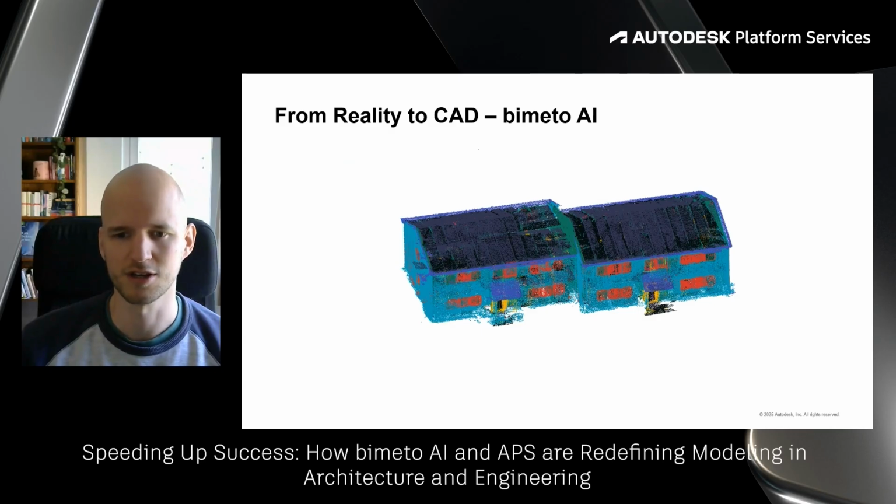Next, our AI process identifies relevant architectural elements within the clean point cloud. This includes elements like walls, floors, ceilings, windows and doors, beams, columns, and stairs. As you can see, this AI's sophisticated algorithm can distinguish between different element types despite their complex spatial relationships.